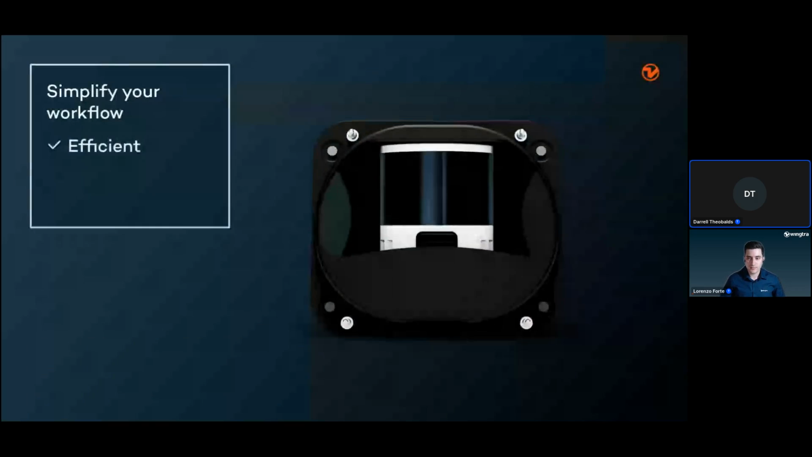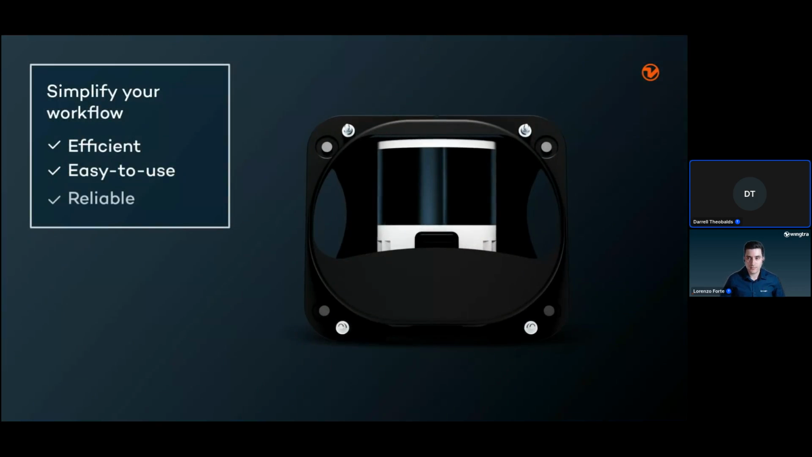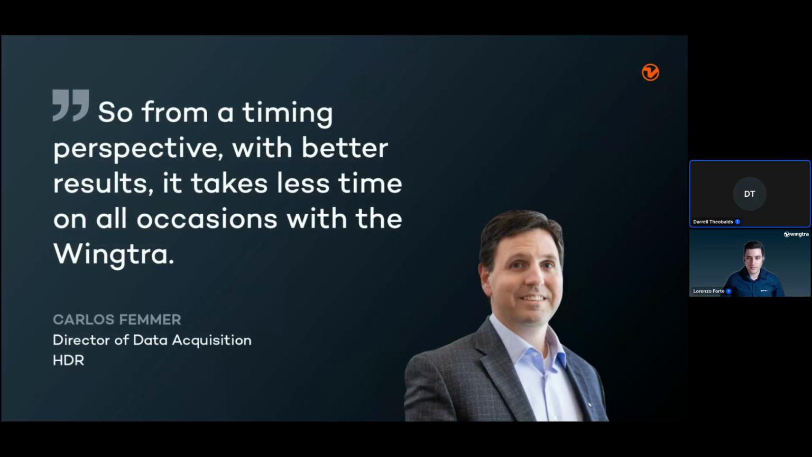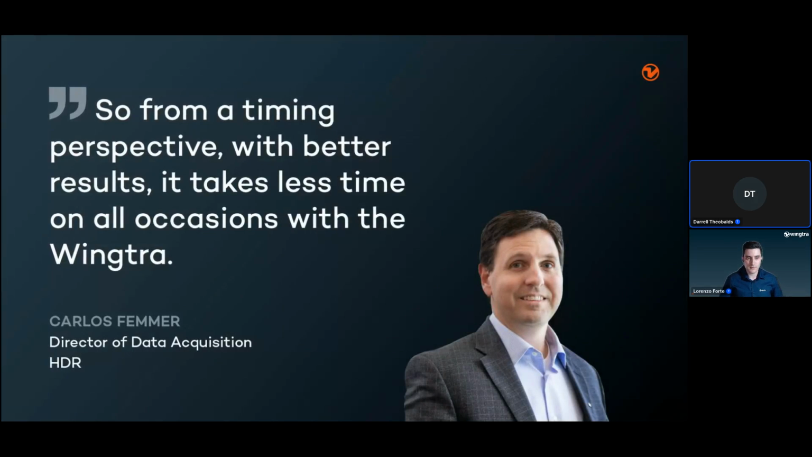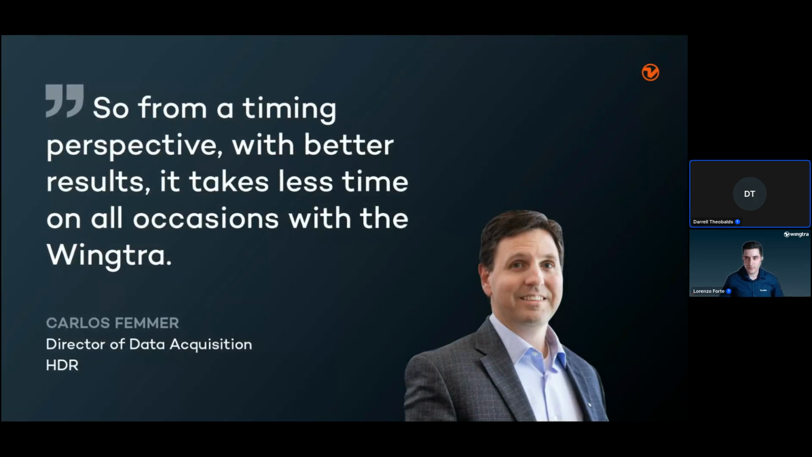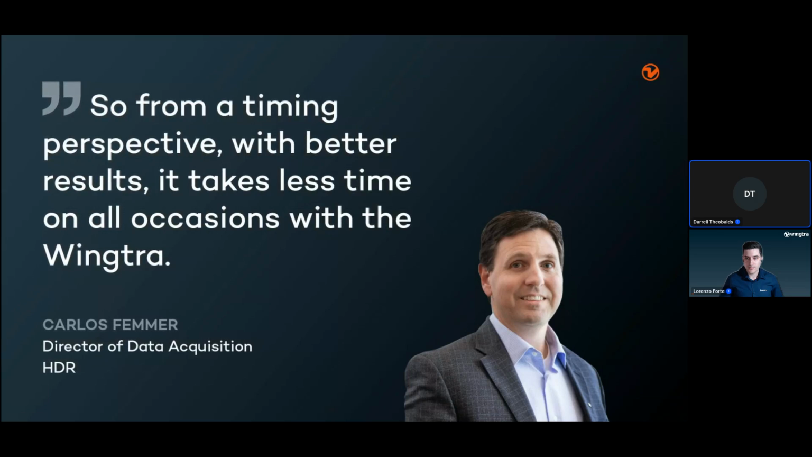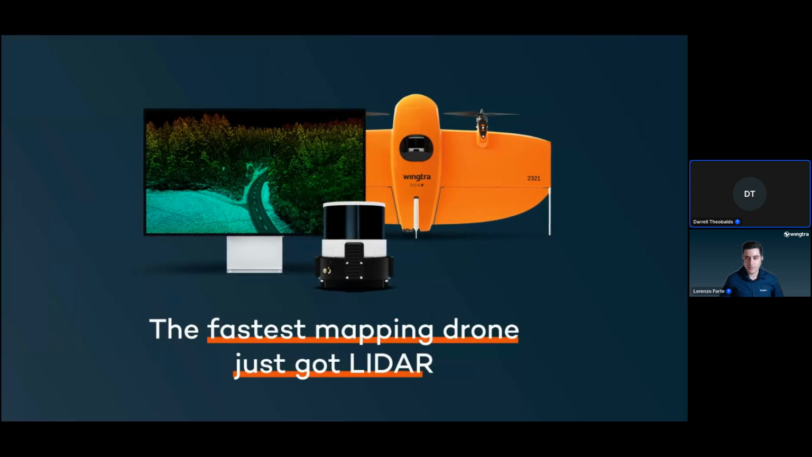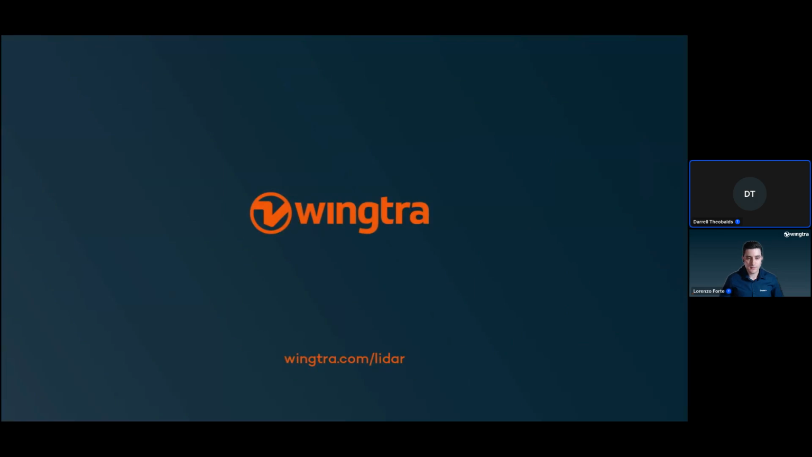It's efficient, easy to use, and reliable. Hear from our satisfied customer. From a timing perspective, with better results, it takes less time with the Wingtra. The fastest mapping drone just got Lidar. Contact us now and start mapping faster.